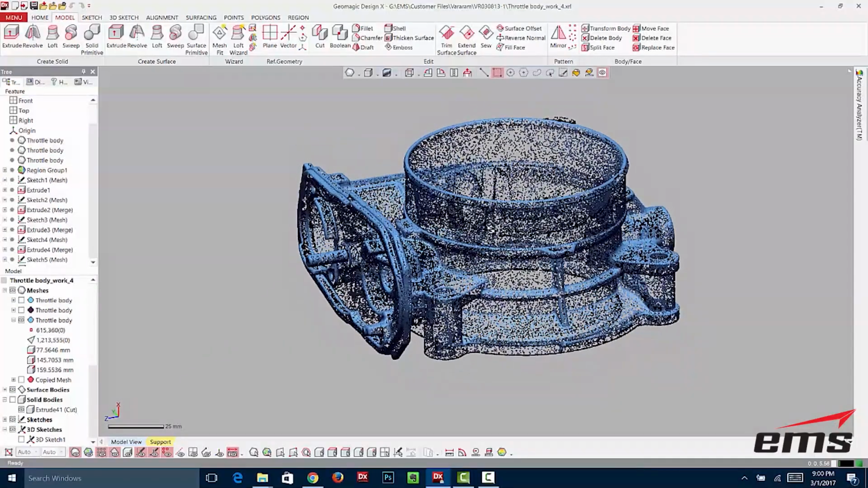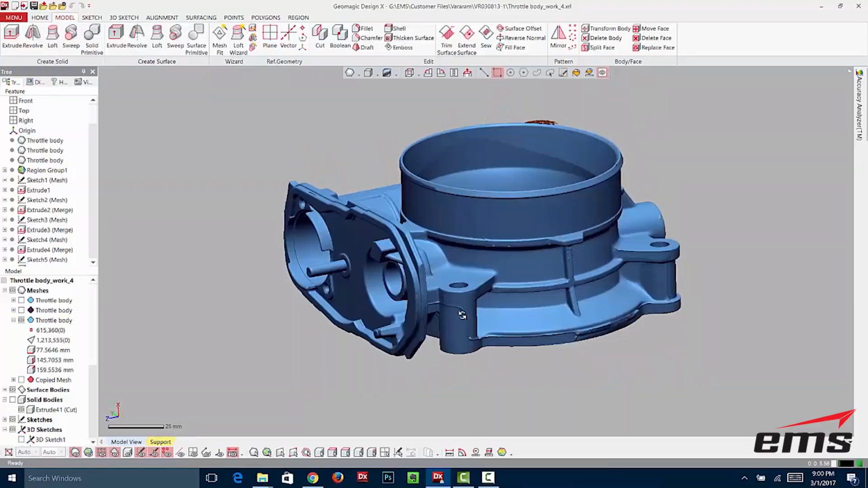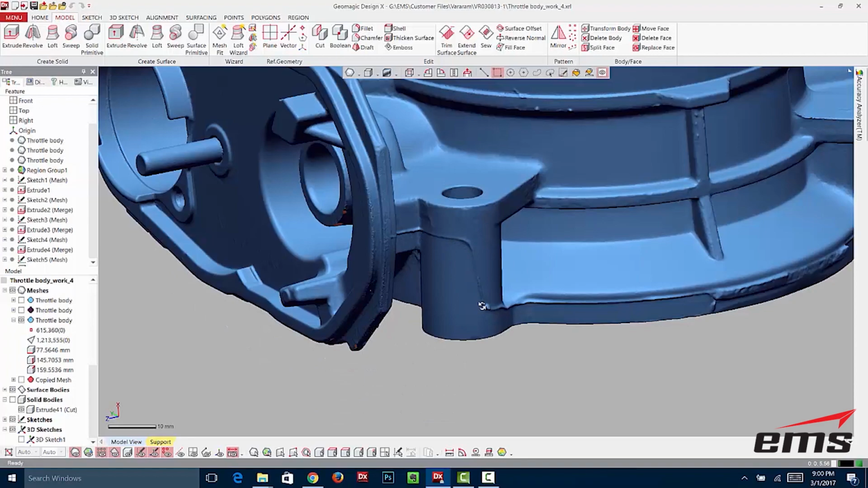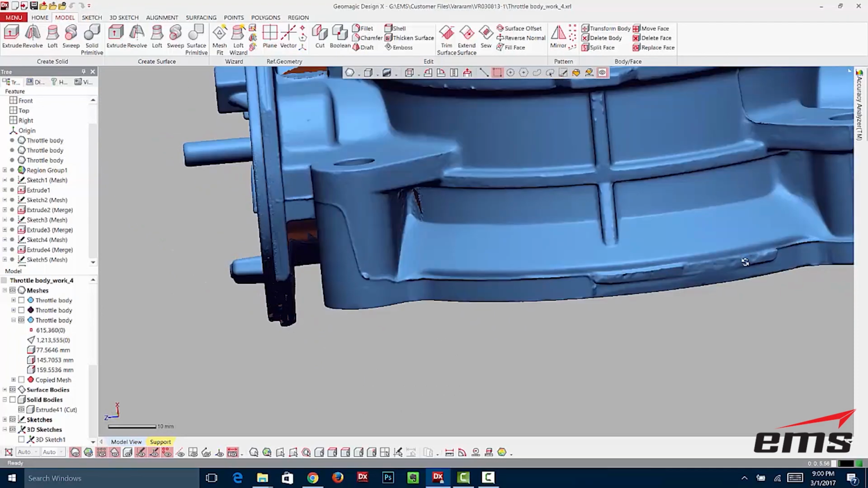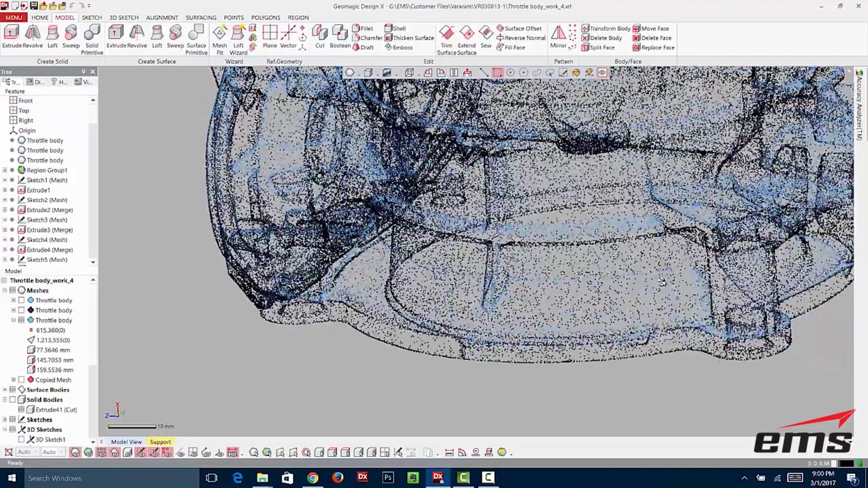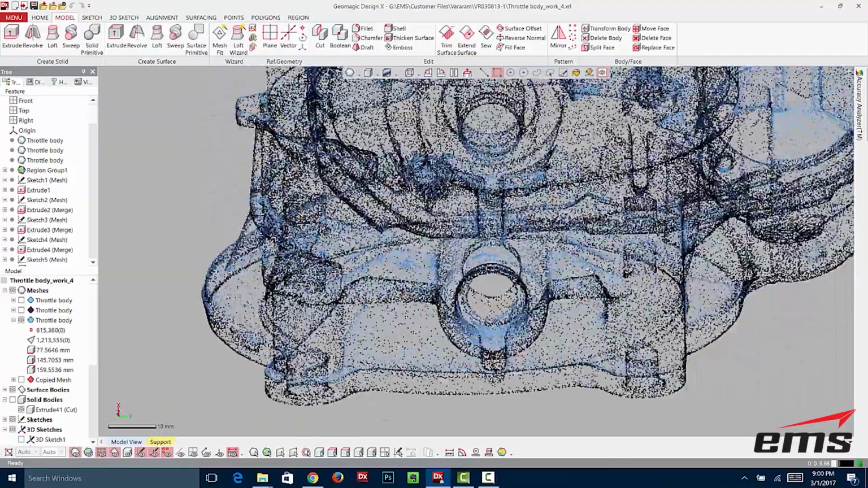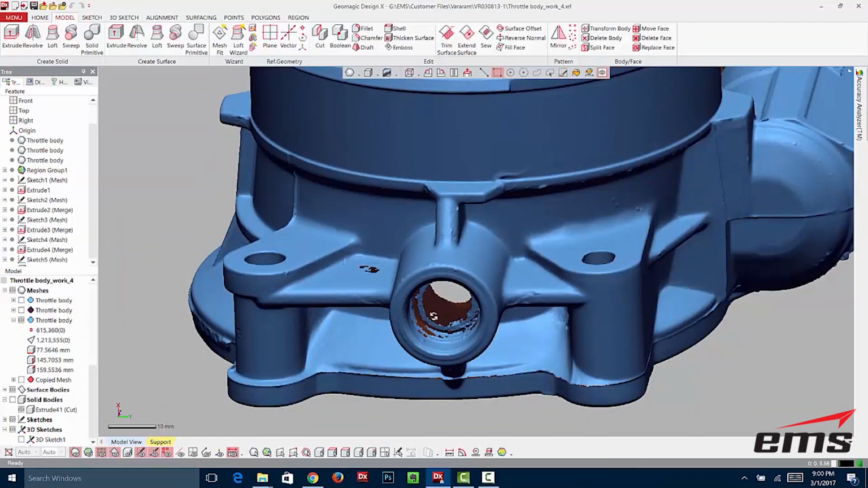If you take a look here, this is the scan data from the Zeiss system, and we'll just zoom in and you can see the level of detail. You can see the parting line here. You can see some flash on the part. This part was cast, so you can just see how detailed it is. Now, again, there are certain areas the scanner just can't see down into.